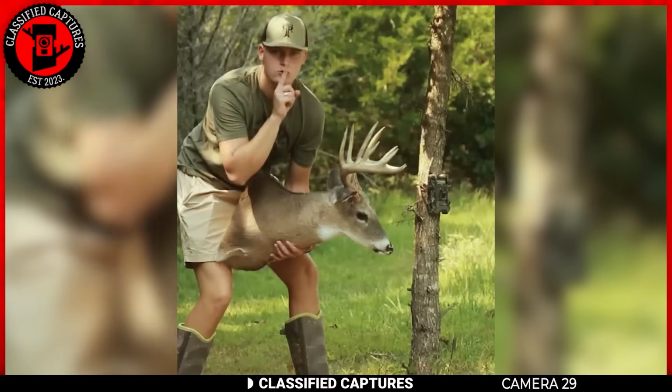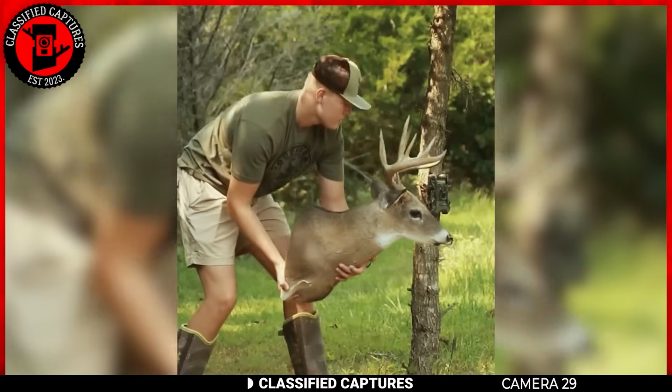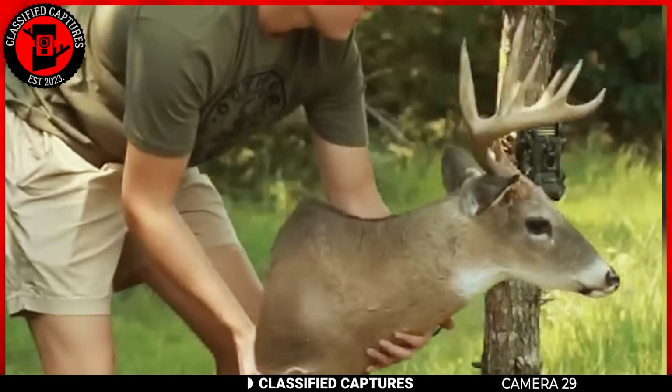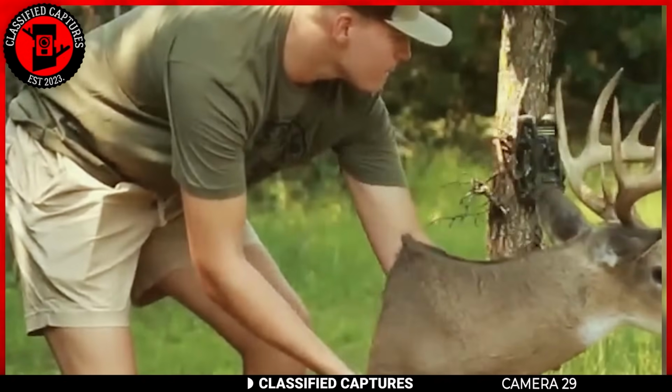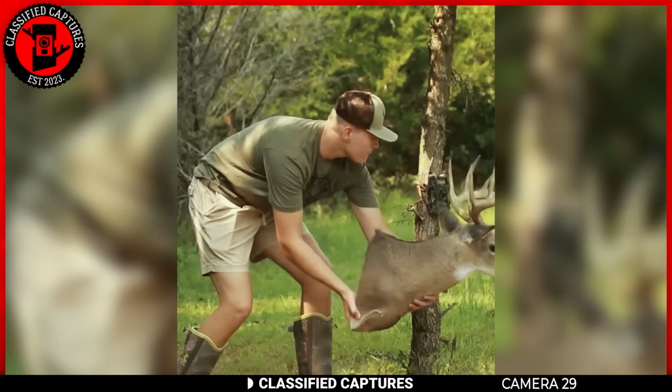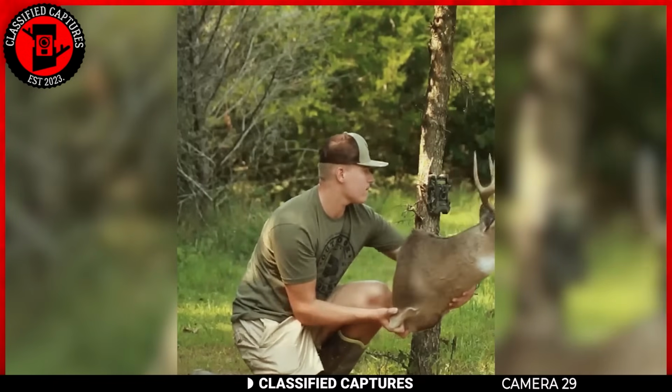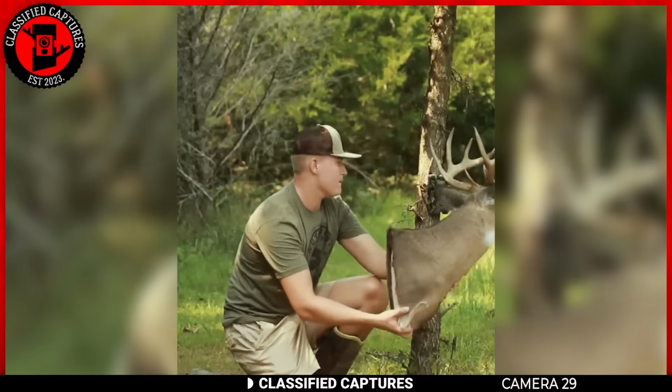In a classic father-son hunting outing, the young one decides it's a perfect moment for a playful prank. Dressed in earthy tones of green, brown, and cream, he dons a cunning disguise, a lifelike fake buck head. Nestling beside a sturdy tree, he steadies his trophy, all set to surprise his dad.